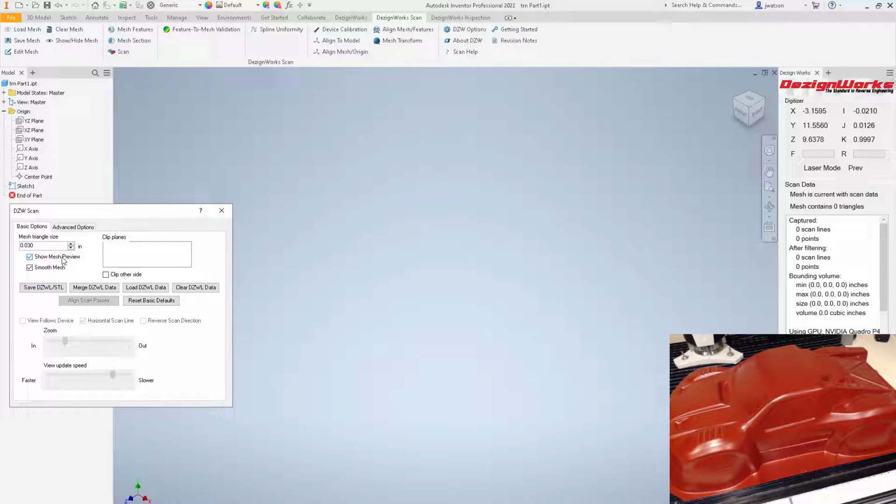By default, the mesh triangle size is set to 30. Leave it alone, it's fine. Leave all this set. This is called a clipping plane, which we'll explain in a minute. If we took the front plane and dragged it up, this would tell us that we don't want to scan either below or above it. Normally, you'll put it there and it clips off anything below it.